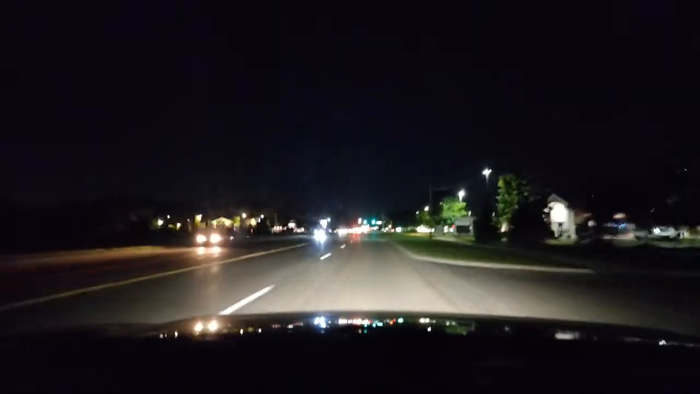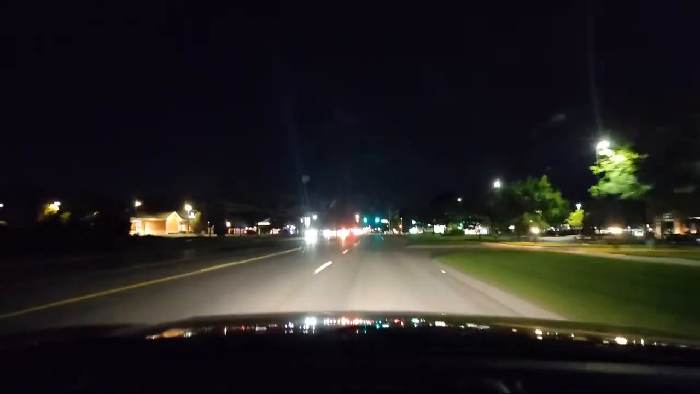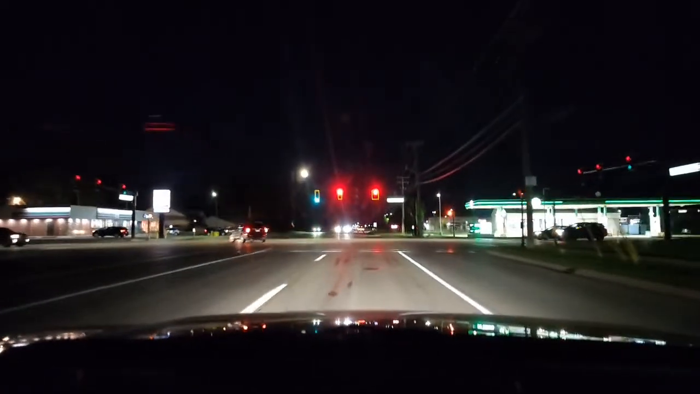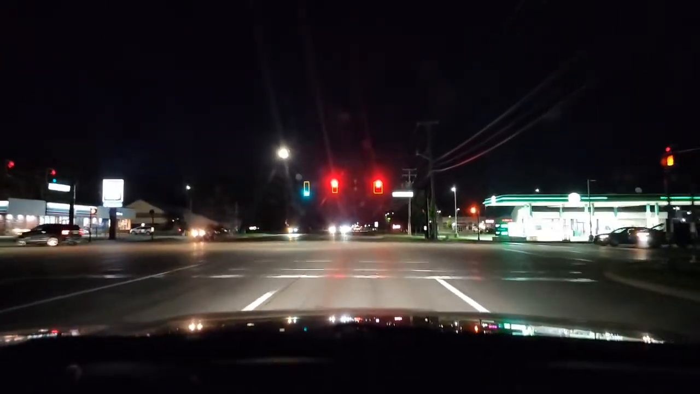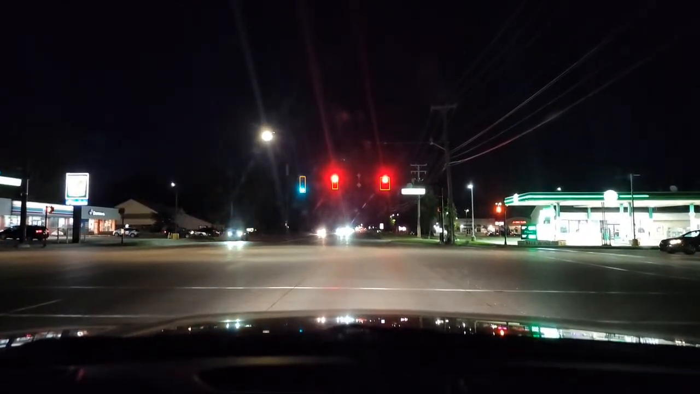So I'm scanning the intersection. Also, there's a banquet hall. You know, people are eating, could have a little alcohol. I'm scanning, I'm not going to run the light. I squeeze the brake. And then whenever you stop, you want to look in your rearview mirror to make sure there's no one behind you, someone who could hit you.